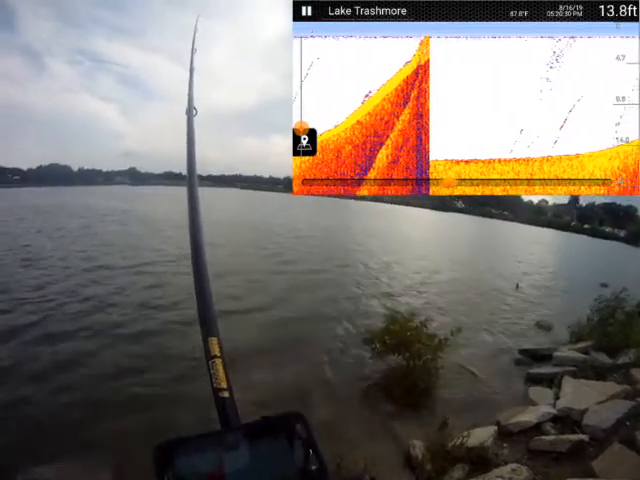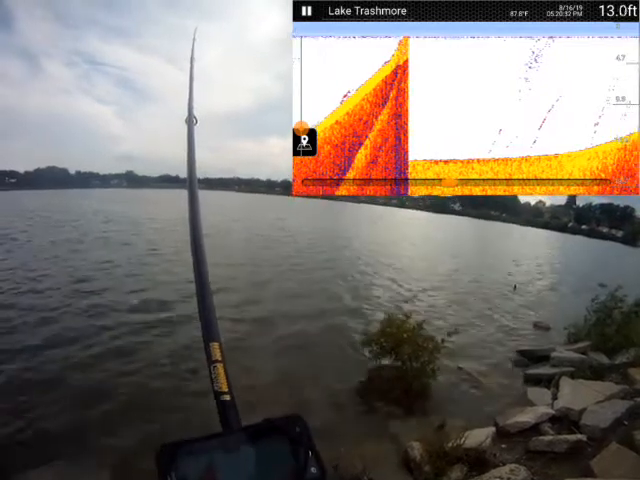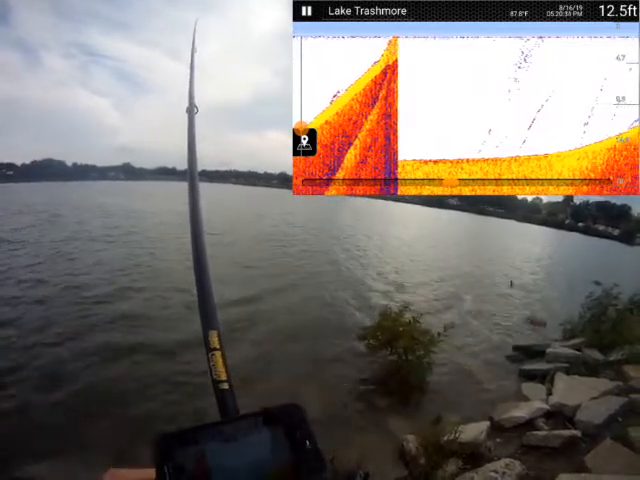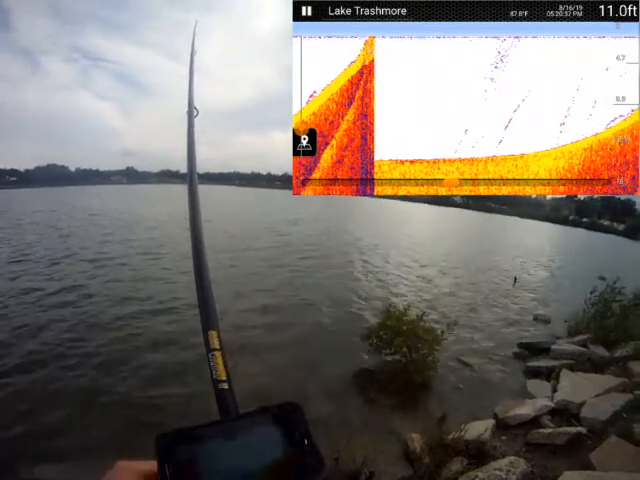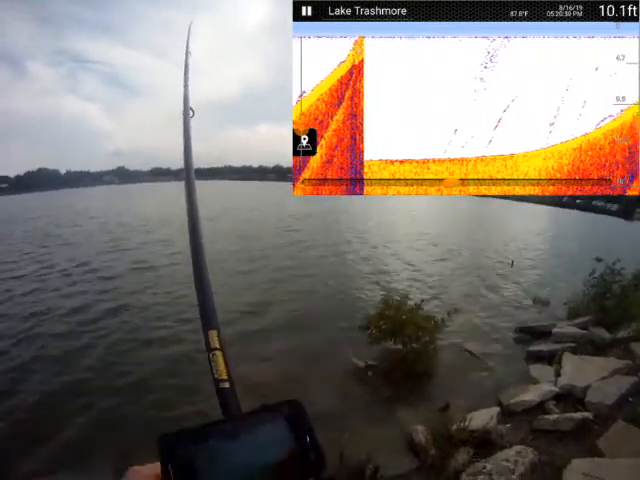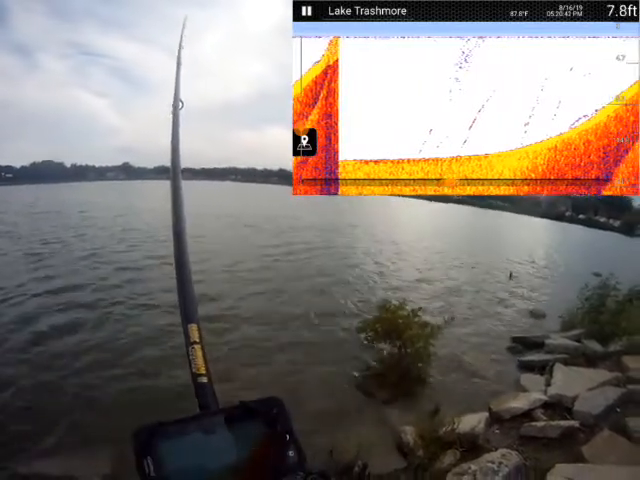I would have expected the wind to blow more fish this way. I'm going to try for that orange thing next. I'm getting tired of doing this because I'm not seeing hardly anything. It's not where I would fish.